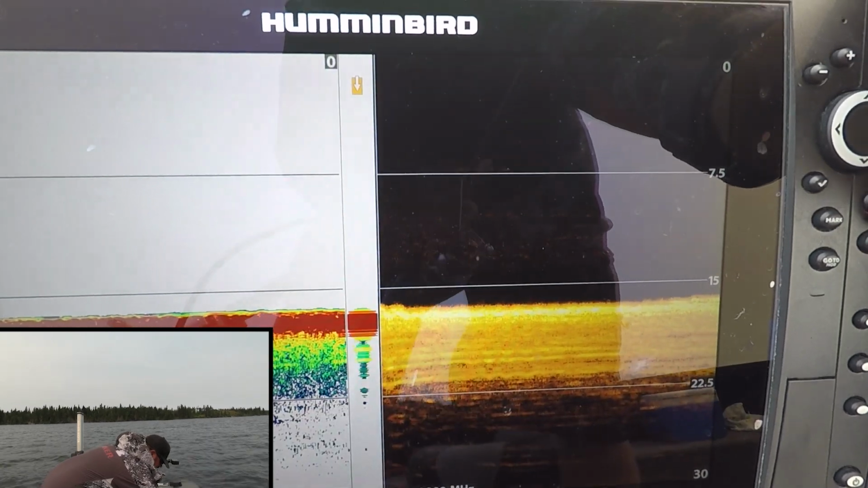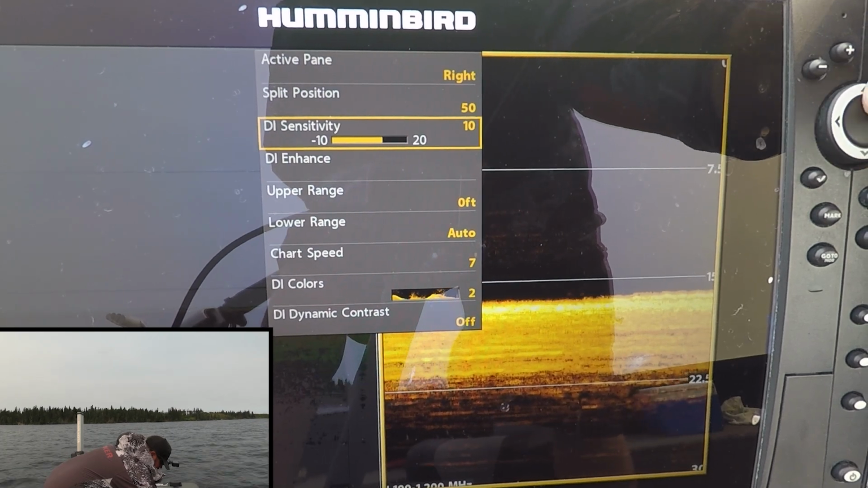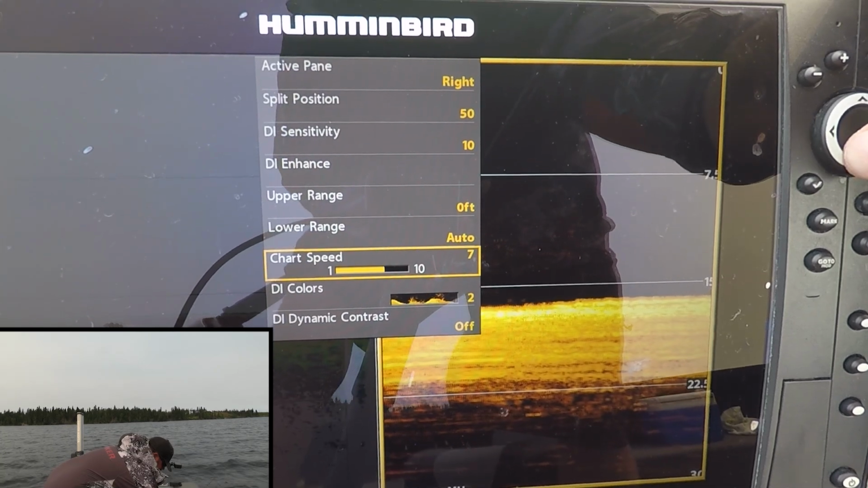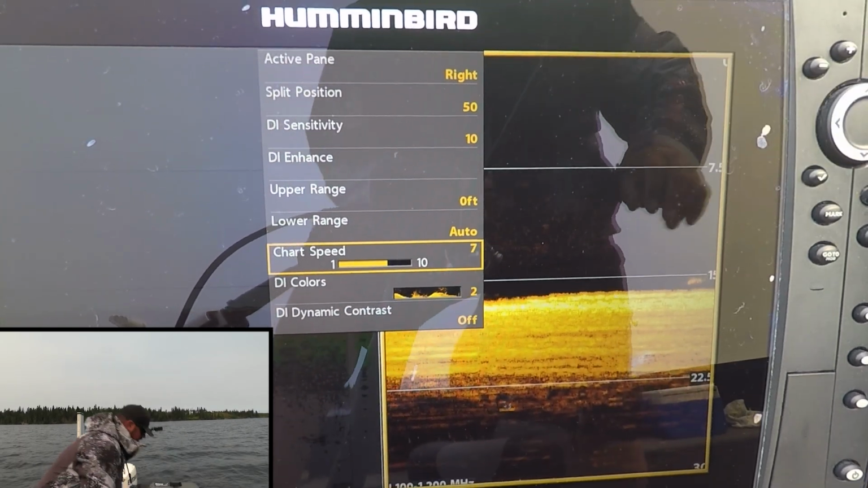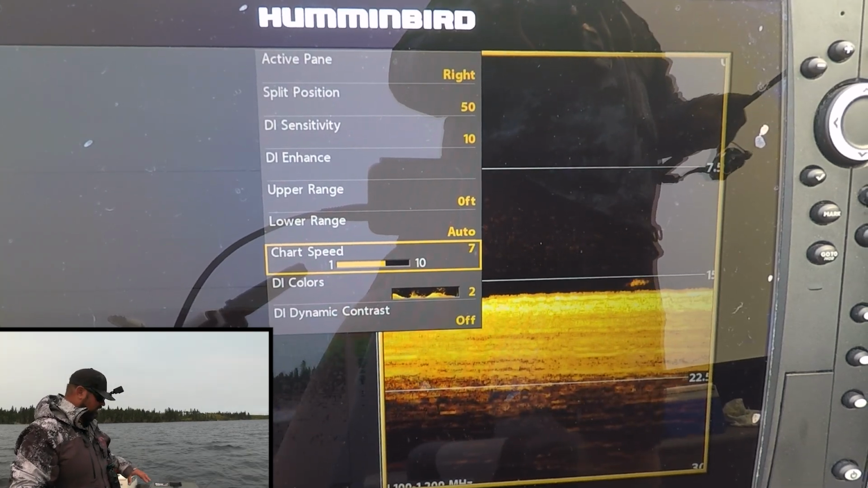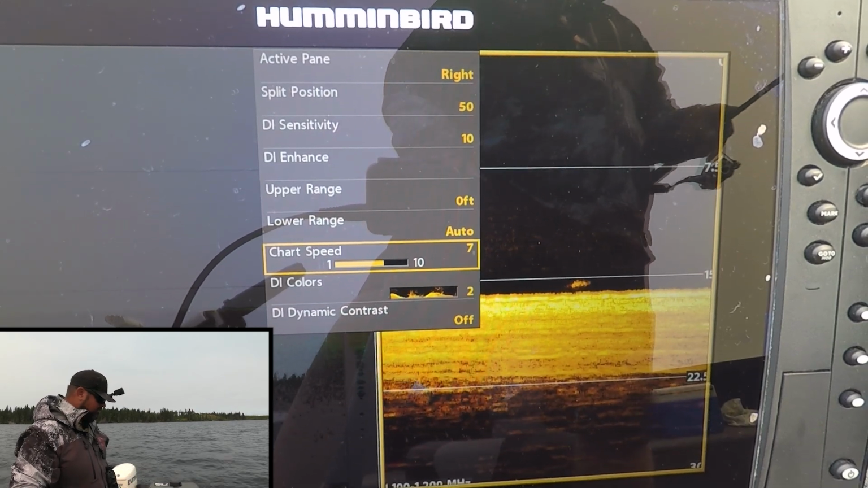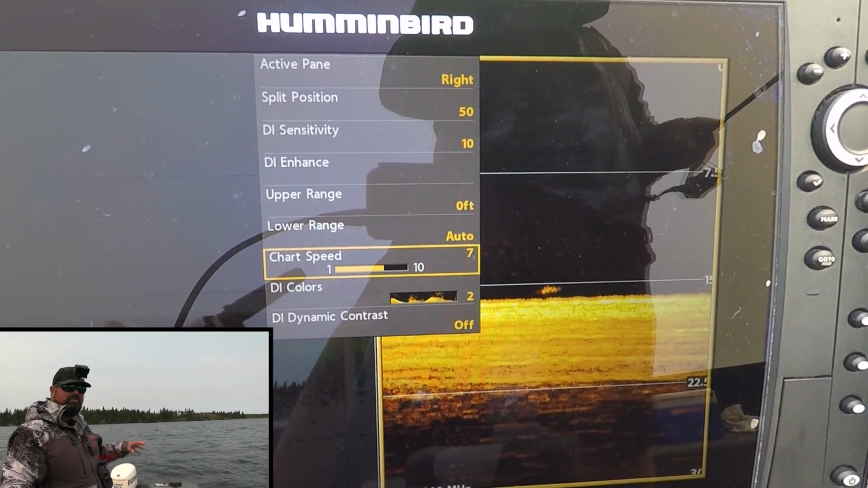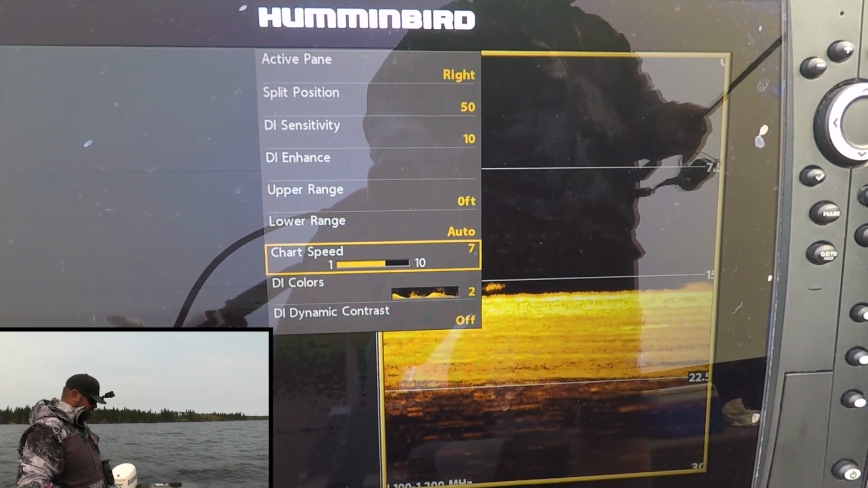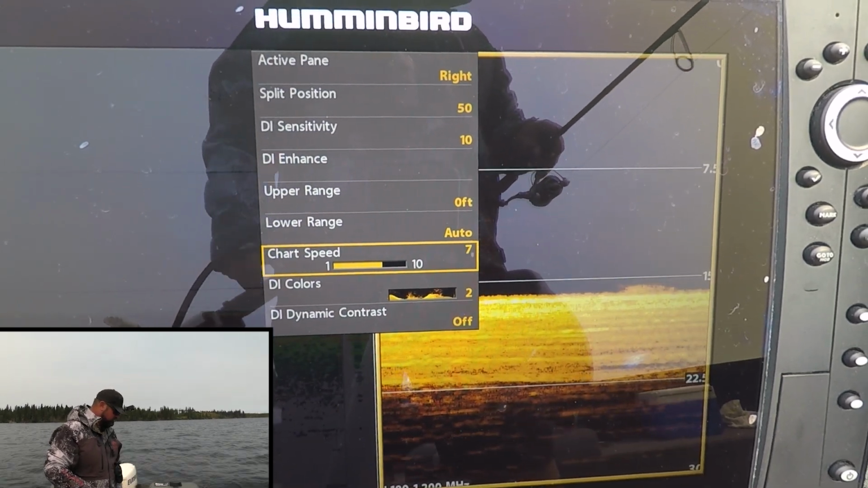For my down imaging side, again, sensitivity is right in the middle. Upper range, and I have all that on auto right now. Chart speed is 7. I set my chart speed on the down imaging to match what I'm running on my 2D. I try to match it. When I'm sharpshooting around, looking around, for the most part I'm around that 7, 8 for my chart speed pretty much the whole time. I'm running color number 2 on the down imaging.